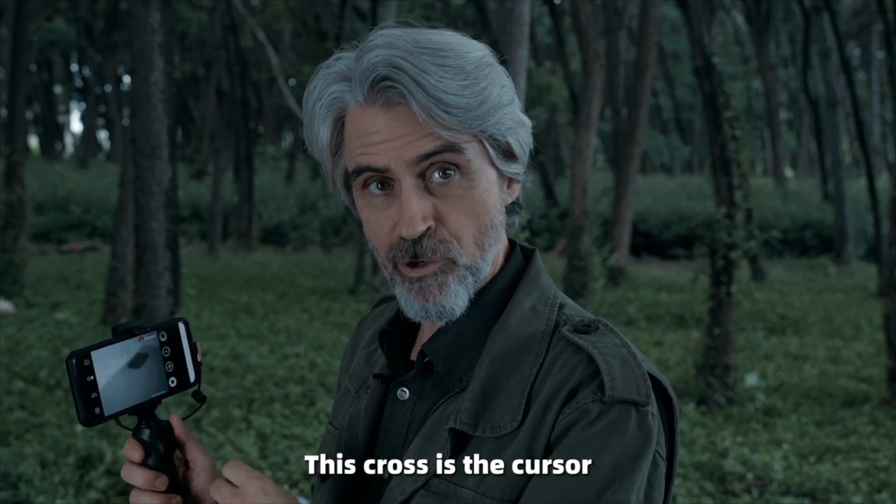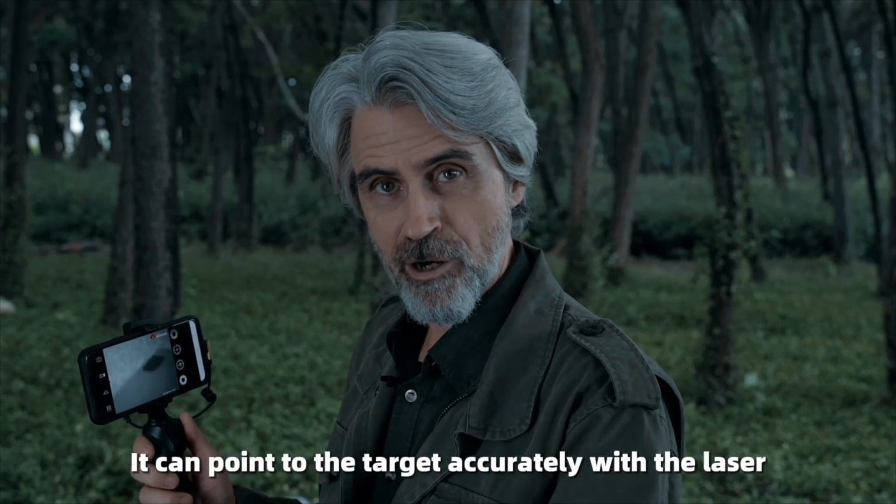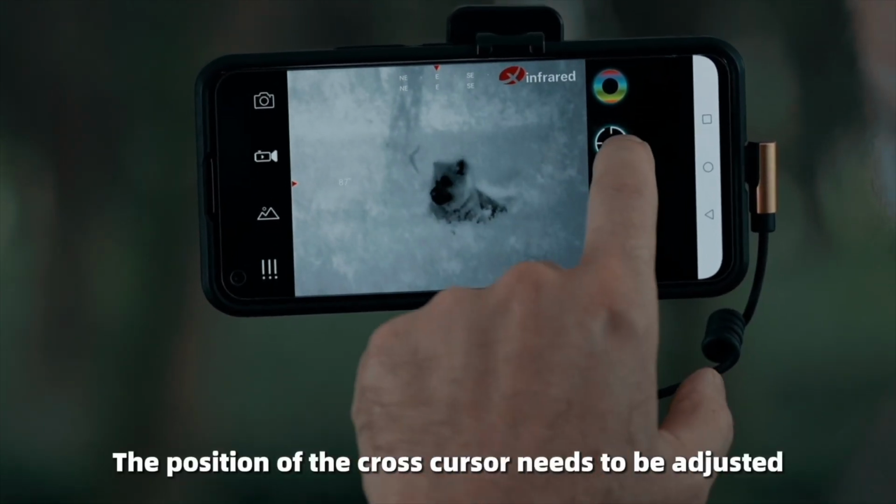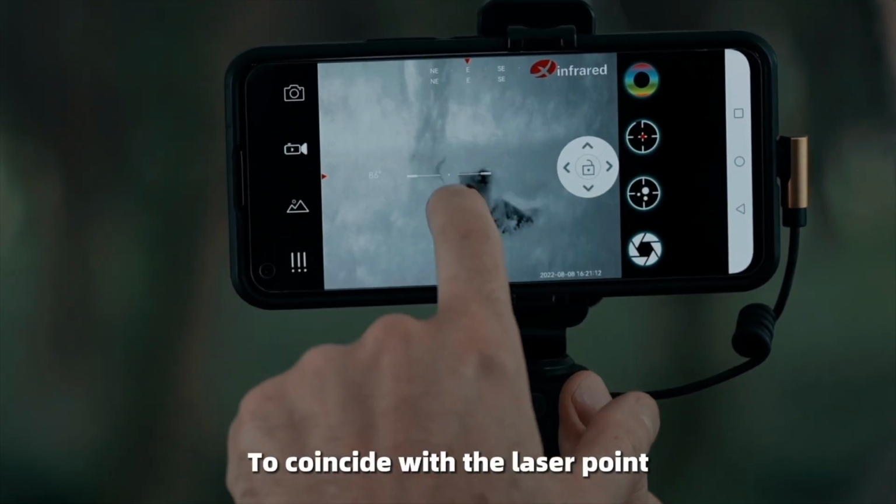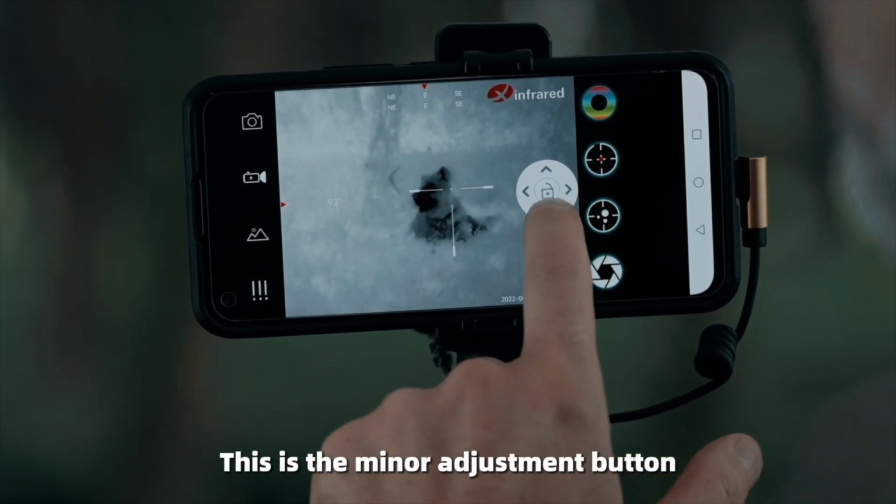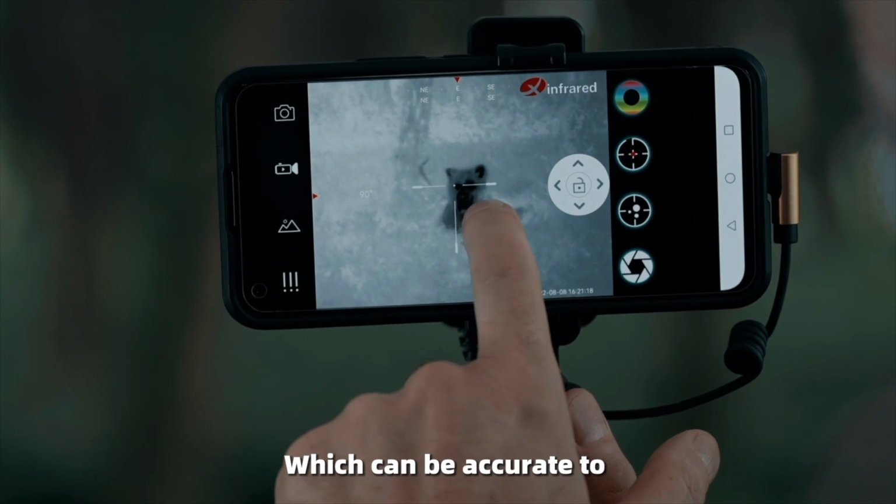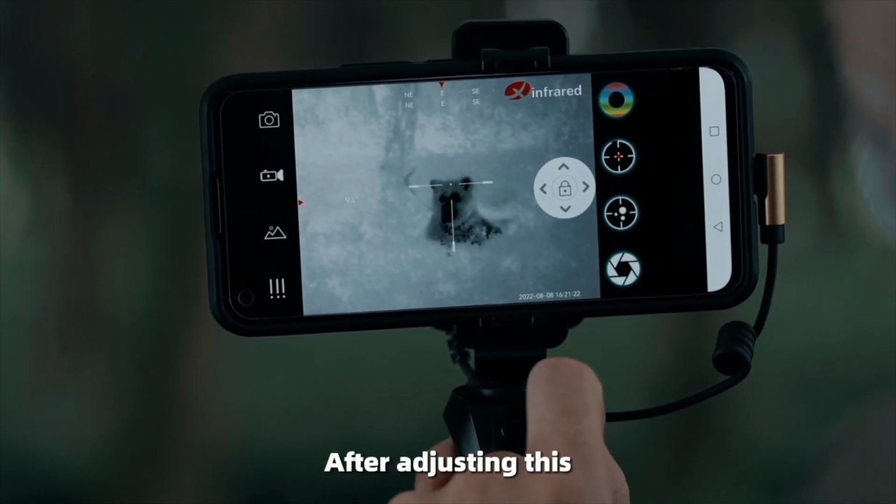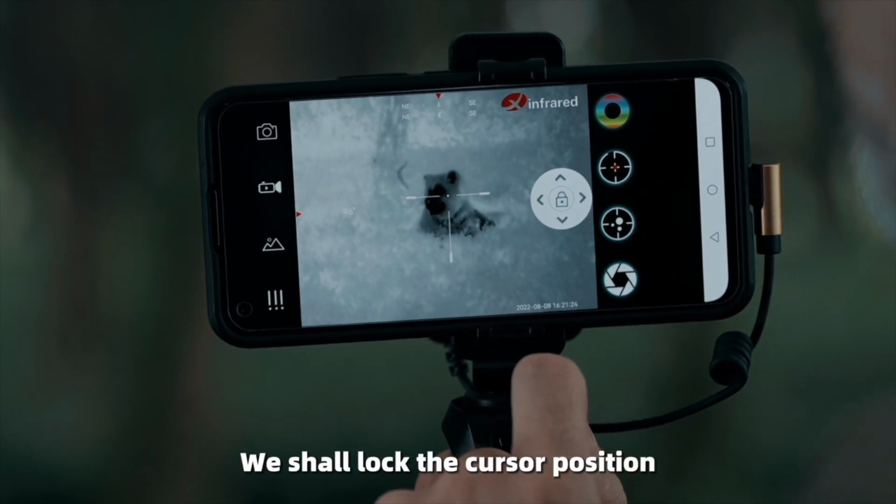This cross cursor can point to the target accurately with the laser. The position of the cross cursor needs to be adjusted to coincide with the laser point. This is the minor adjustment button, which can be accurate to 1 pixel for precise adjustment. After adjusting this, we shall lock the cursor position.